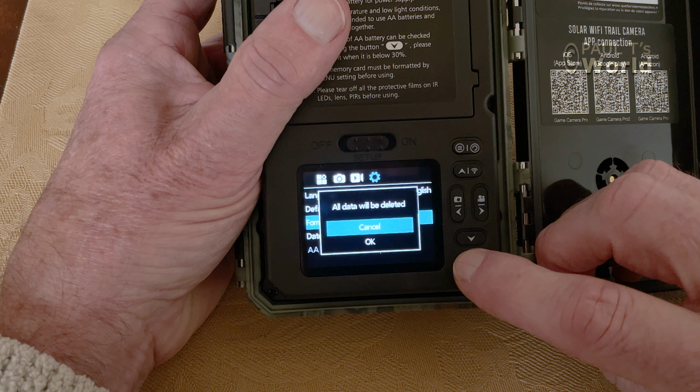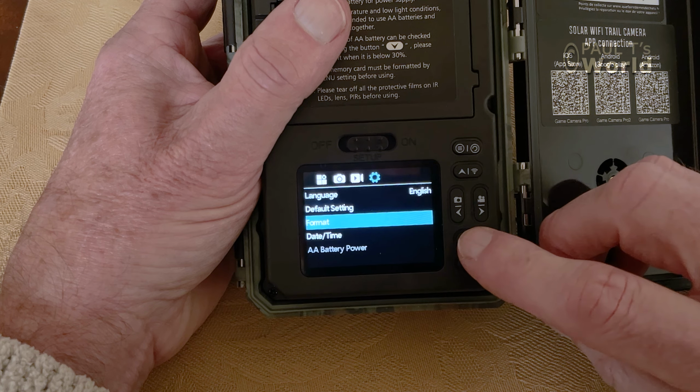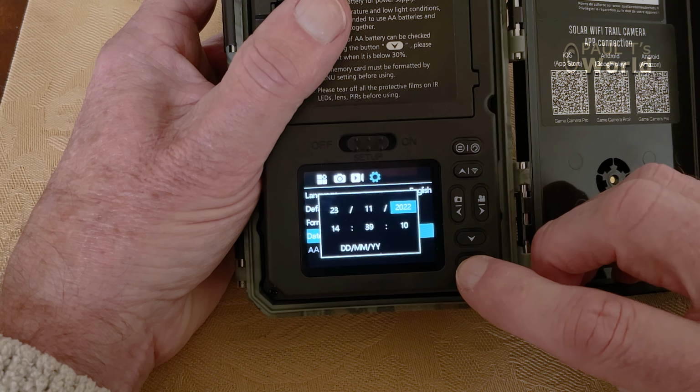But be careful. When you format a memory card, it completely wipes the memory card clean, so all the pictures and videos disappear. So only do this once you have downloaded all the pictures and videos onto your computer or your phone. Set the date and time.